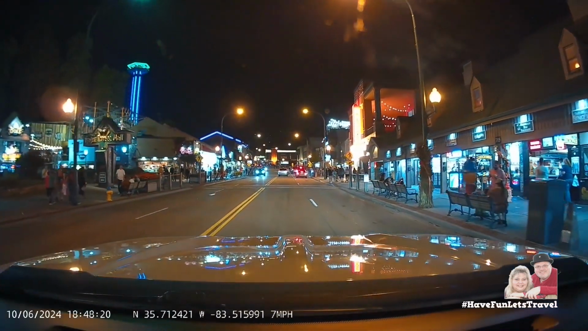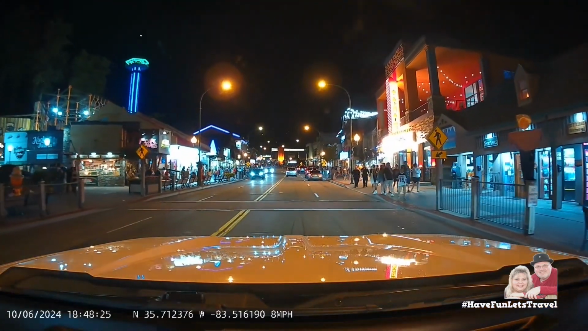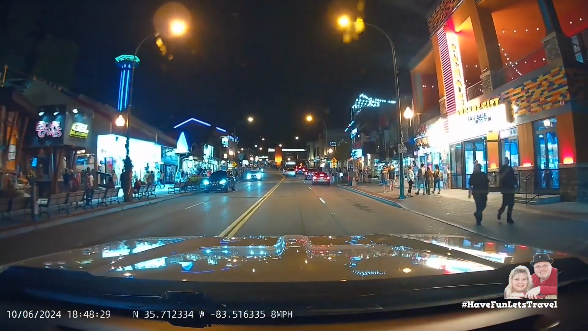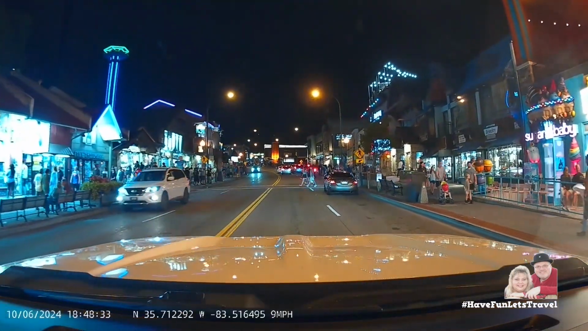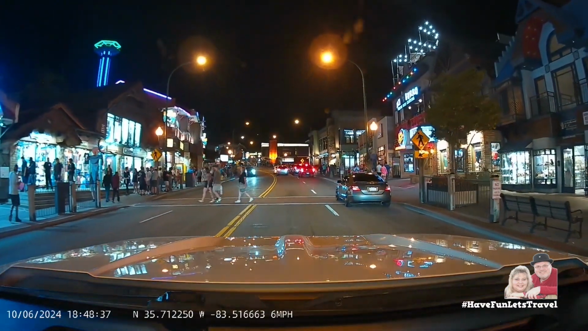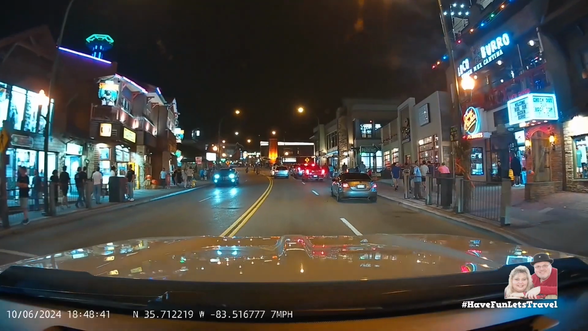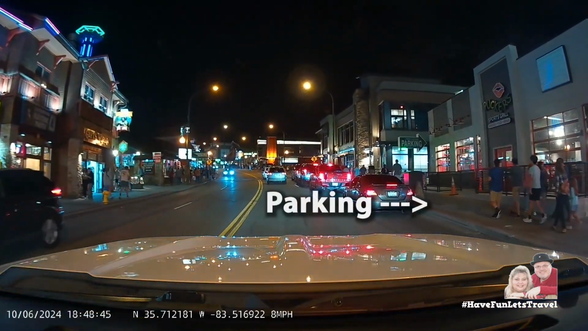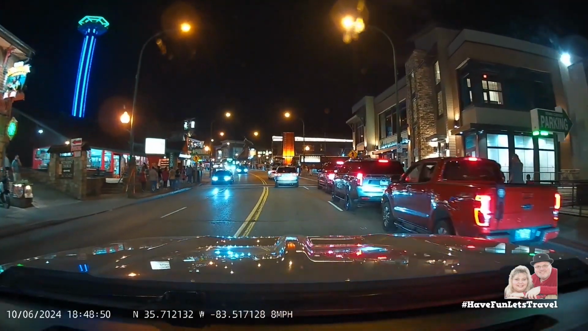It has a lot of things for everyone, no matter their age. There's so many things to look at here, it's hard to see it all.